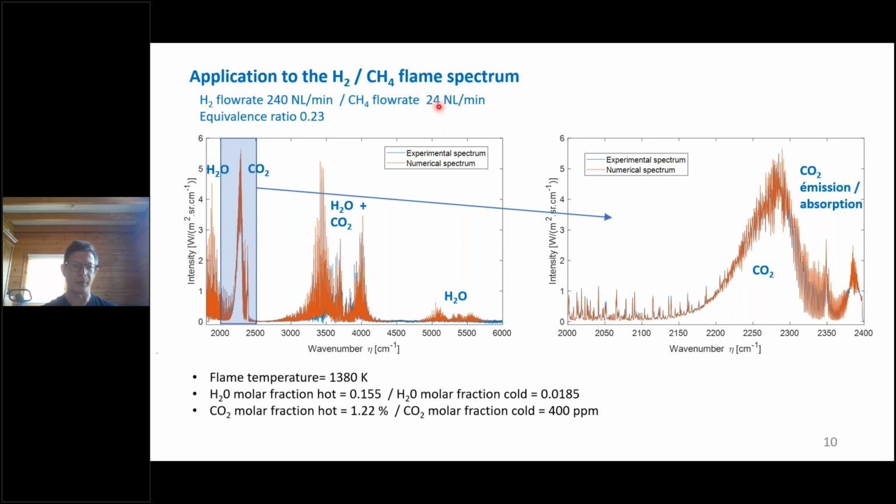What can be seen in this figure is that there is an additional peak here compared to what was obtained without the methane. And this peak is very specific, and it is due to the carbon dioxide.